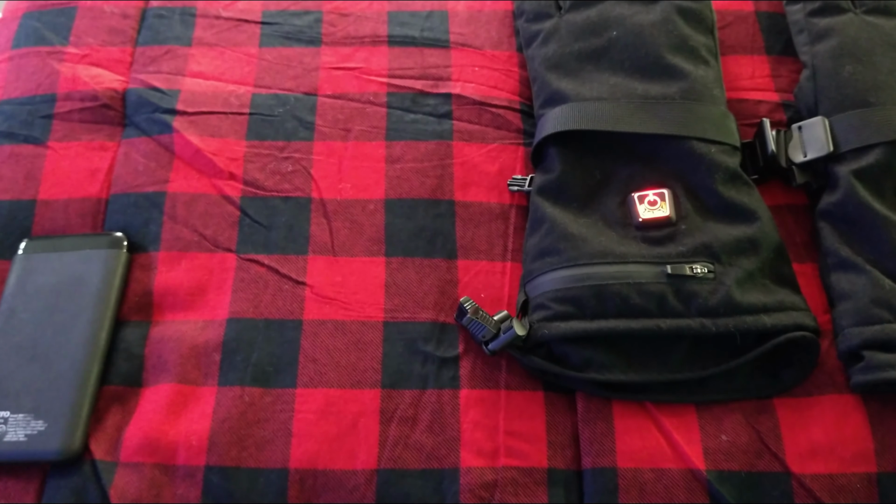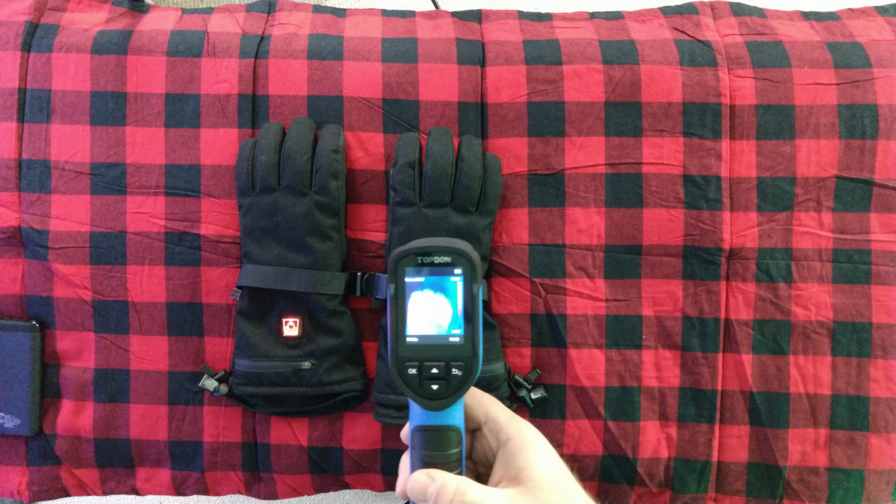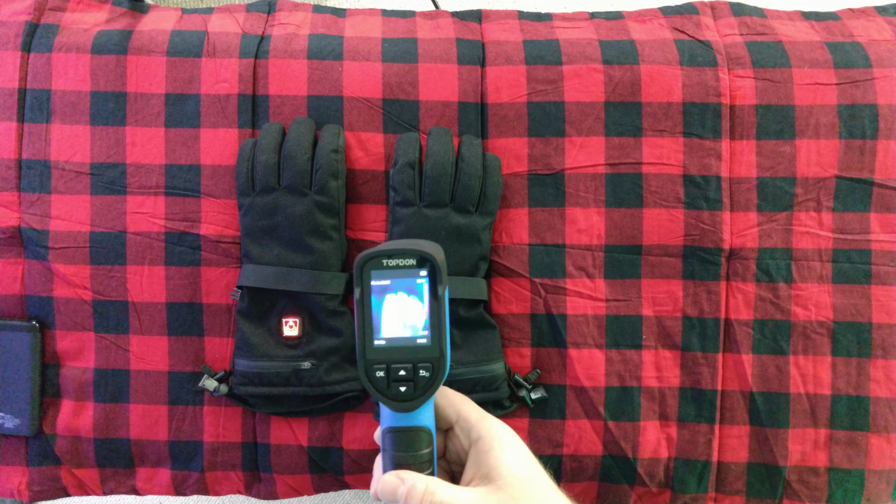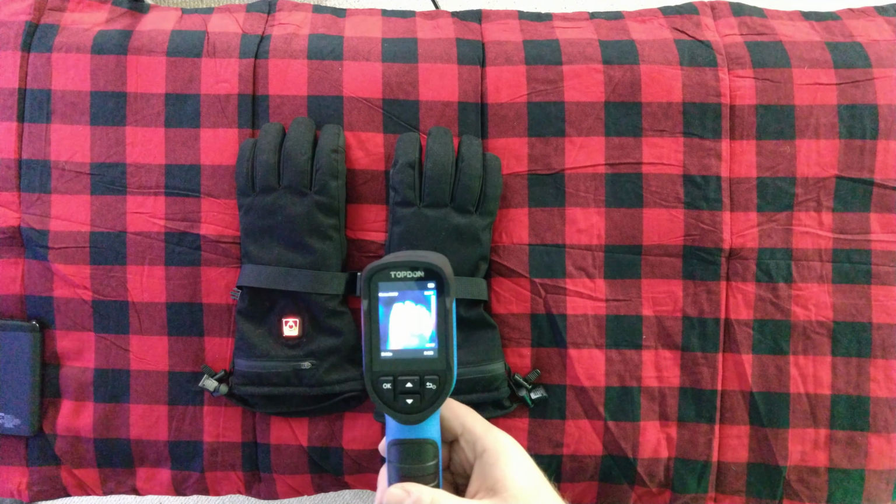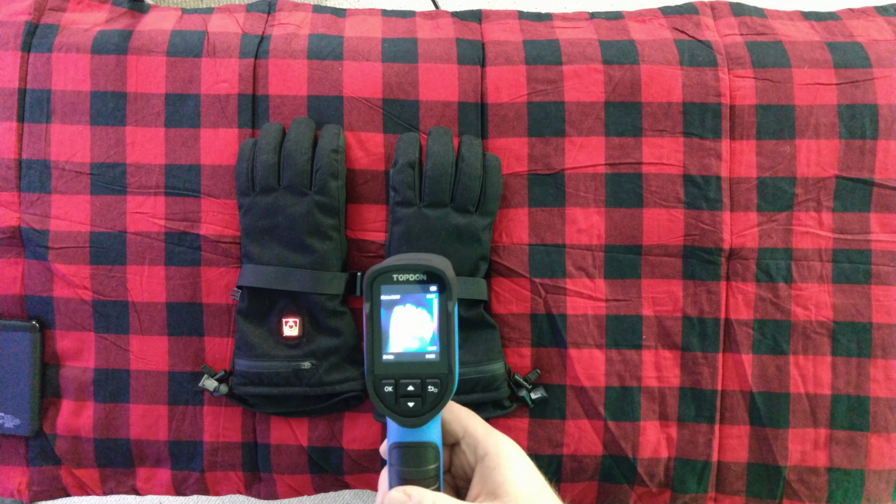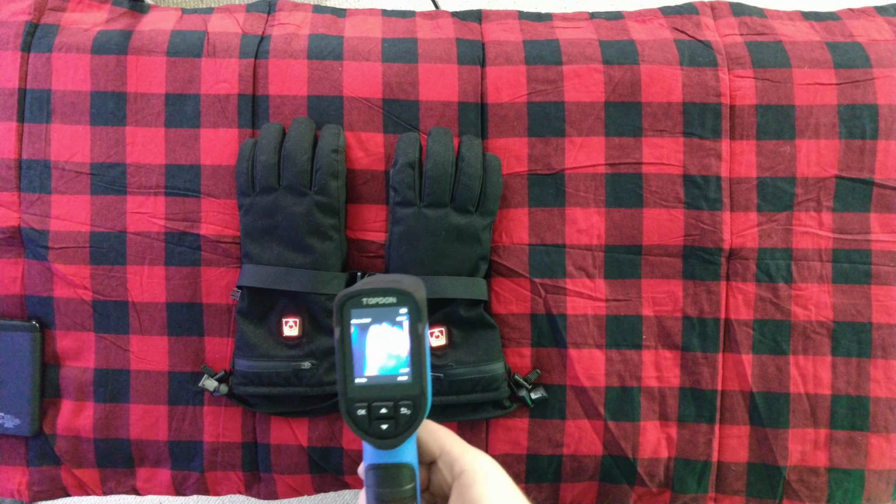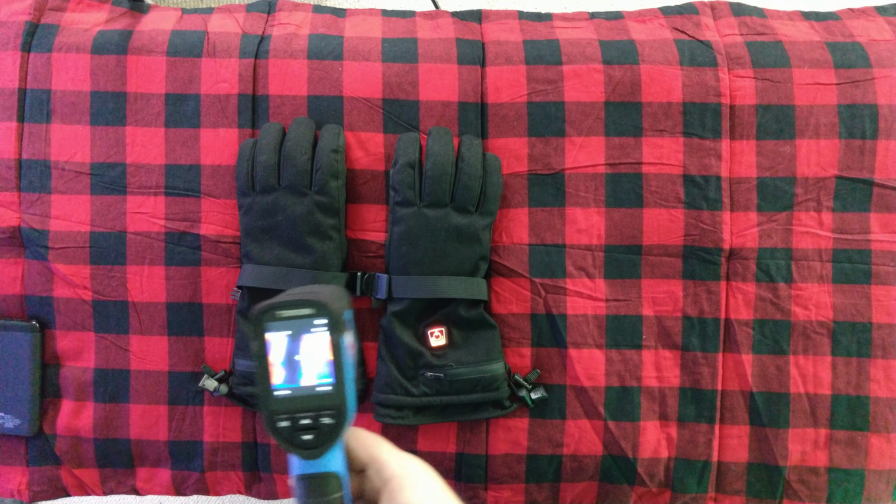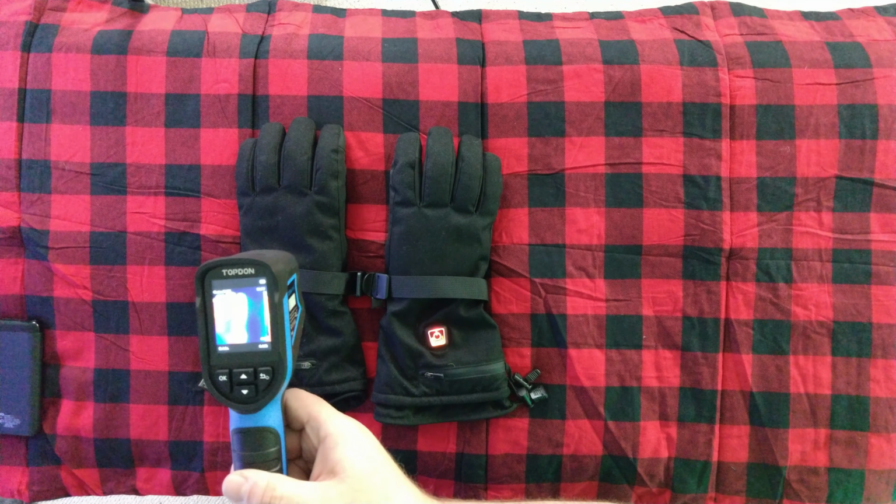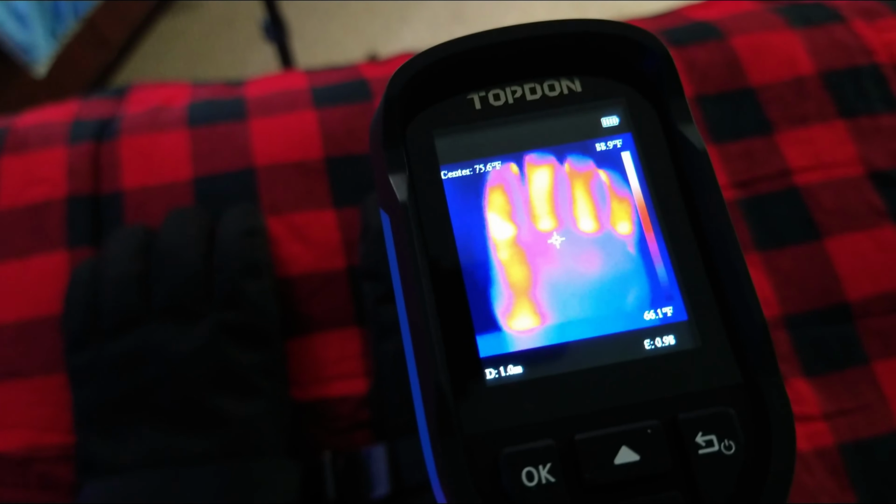Maybe you can see it on that camera better. 73, 76. The graph on the right hand side of the Topdon shows you the difference between the coolest spot on the screen and the warmest. So there's one spot up here by the knuckle that's quite warm, 80 some degrees right there. Same over here. So things are definitely warming up. It's interesting to see the development here.